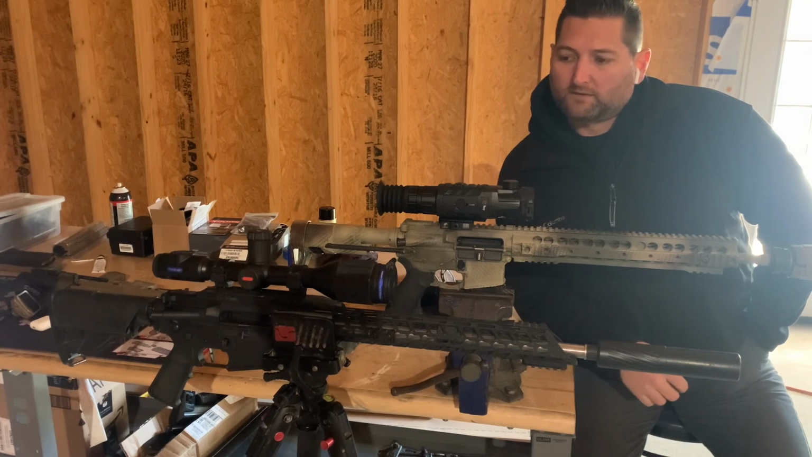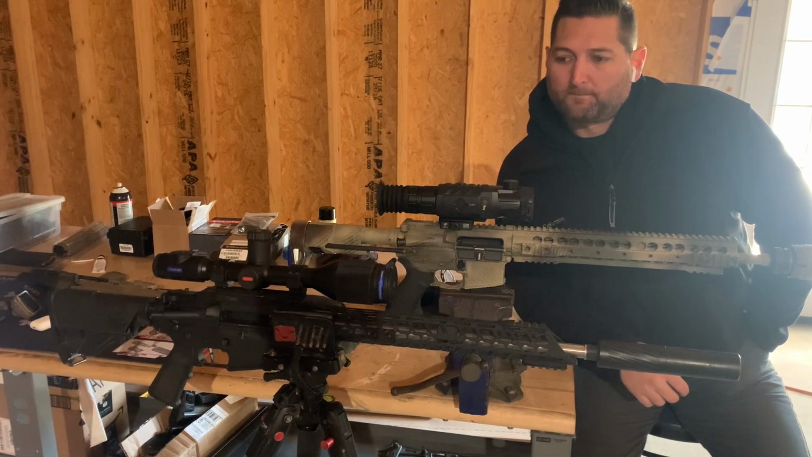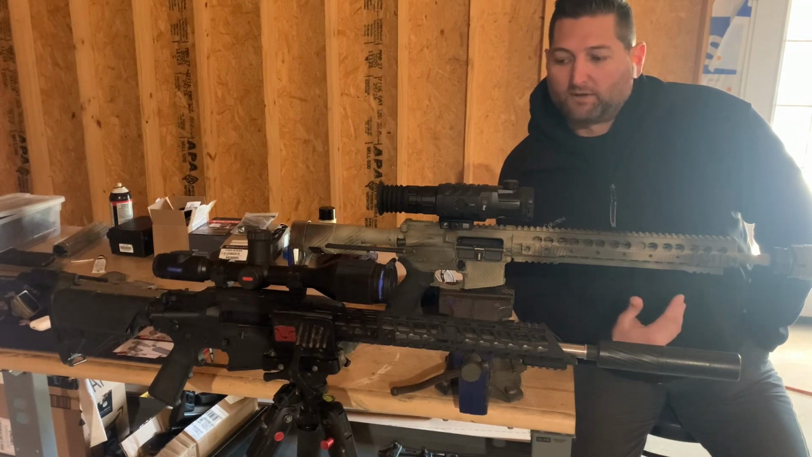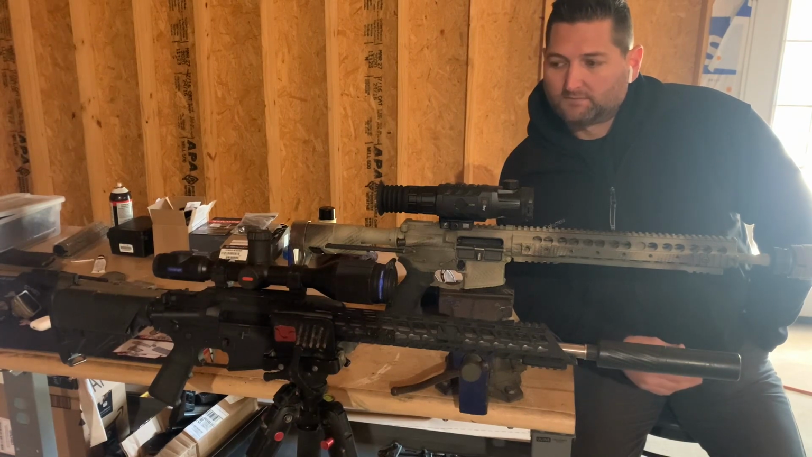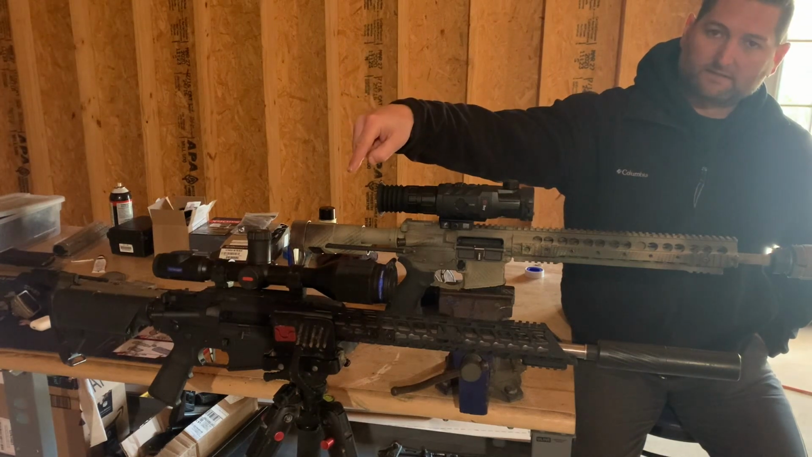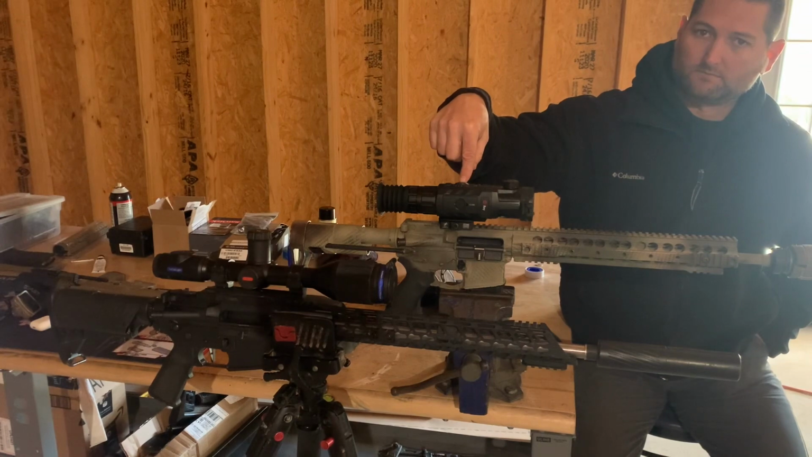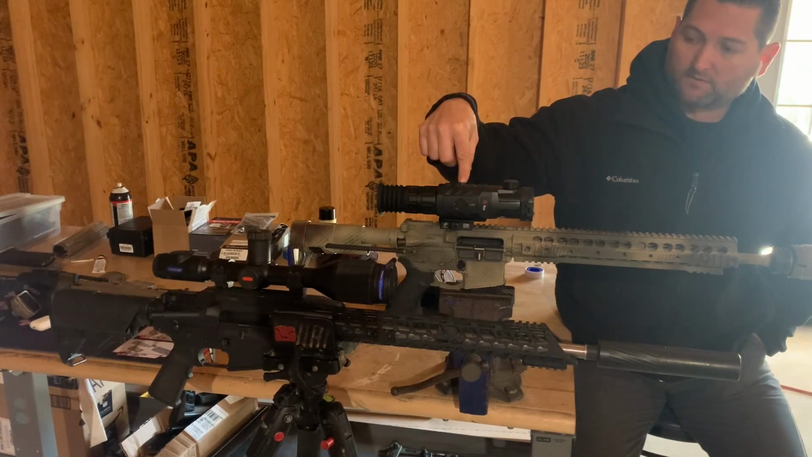So today I want to talk about the Thermion XG50 versus the Rico MK1. Very similar scopes, but in my opinion, one has an advantage, a big advantage. So Thermion XG50, $6,000. Rico MK1, $6,000. Built-in video recording, built-in video recording.